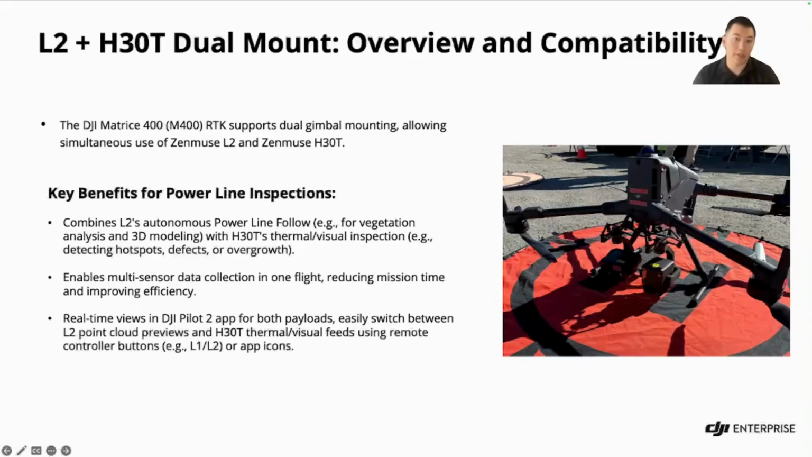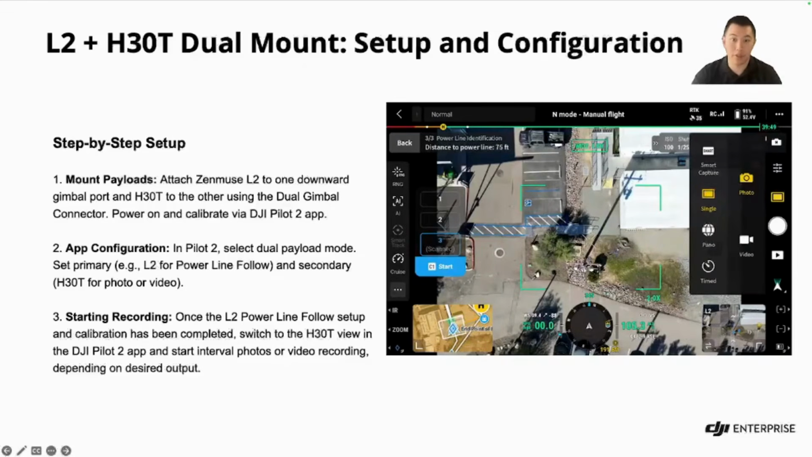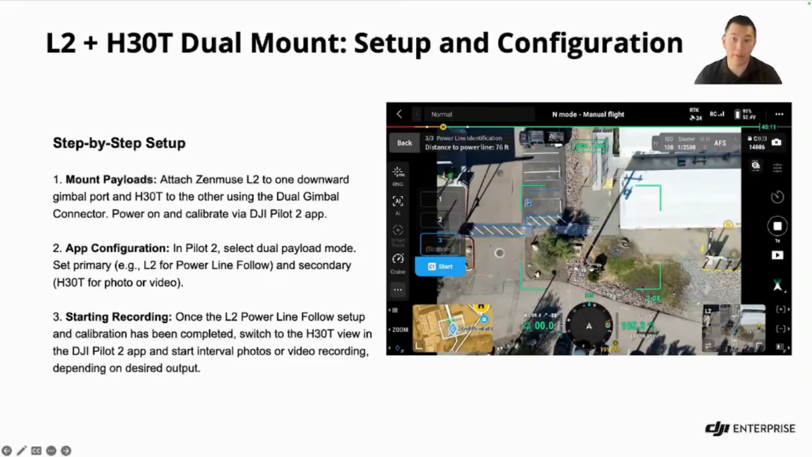This image shows how the dual setup looks. Note again that this is only available with the M400, and the dual gimbal mount will be required. This details the setup. Step 1, we mount the L2 and the H30 using that dual gimbal mount, power on and calibrate in Pilot 2. Step 2, select dual mode. Select your primary as L2 and your secondary as H30T. After the L2 is set up, you can switch to the H30T view and start interval photos or video. This makes a hybrid inspection pretty seamless.